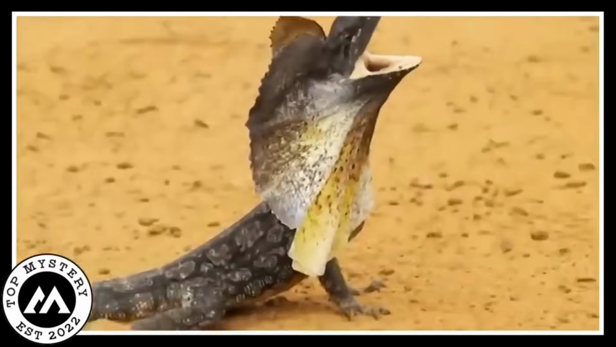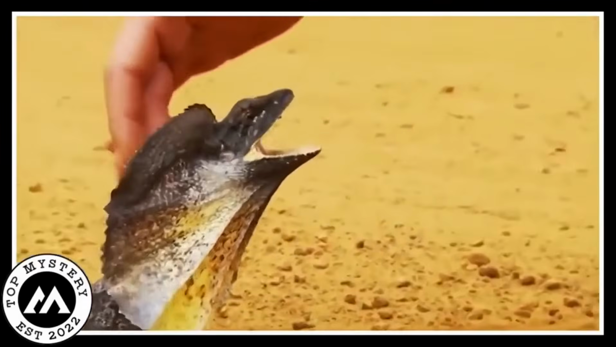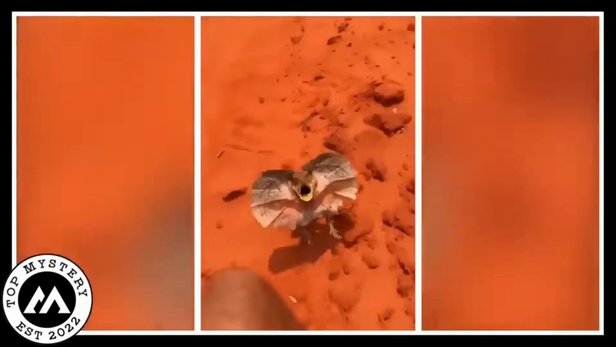The man was surprised and a bit spooked, but he stayed calm, capturing this amazing moment on his camera. This unplanned meeting between the man and the lizard in the middle of the desert showed how incredible nature is and the surprising connections that can happen in far-off places.